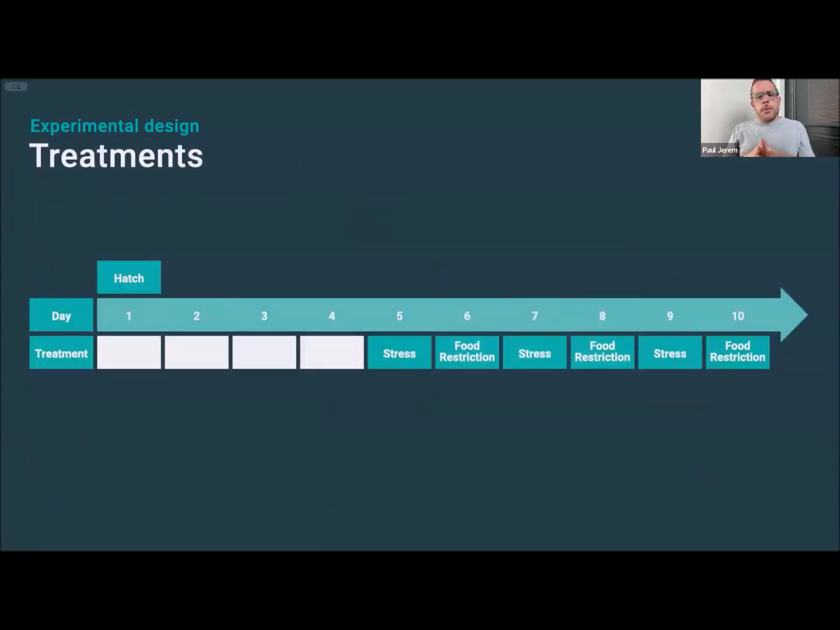So in terms of the treatments, we gave the chicks 6 days of alternating randomized acute stressors or food restriction between the ages of 5 to 10 days post-hatching. And this is the approximate period over which the chicks transition from ectothermy to endothermy, because they can't generate enough heat to maintain their body temperature when they've just hatched. And so this is the period where we'd expect the biggest changes in surface temperature responses.